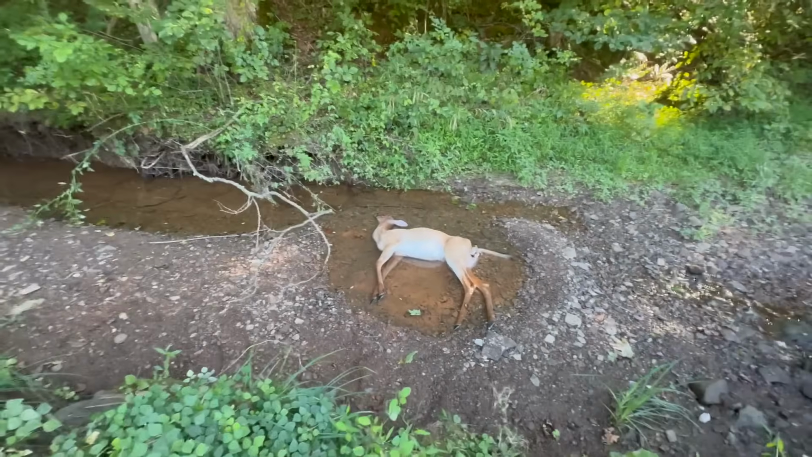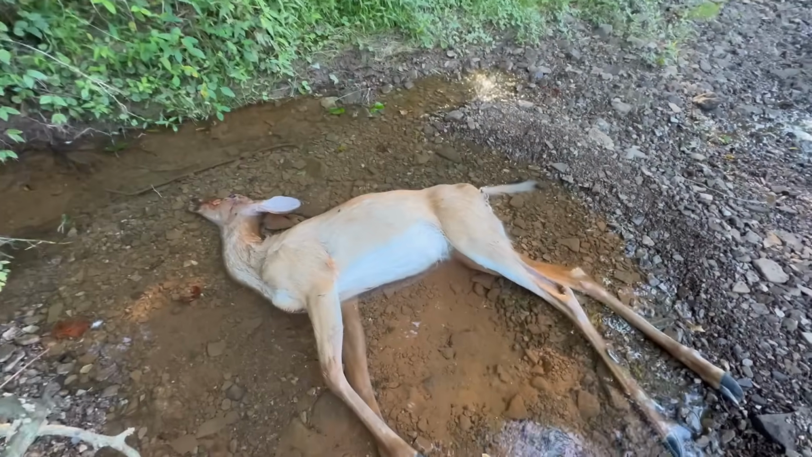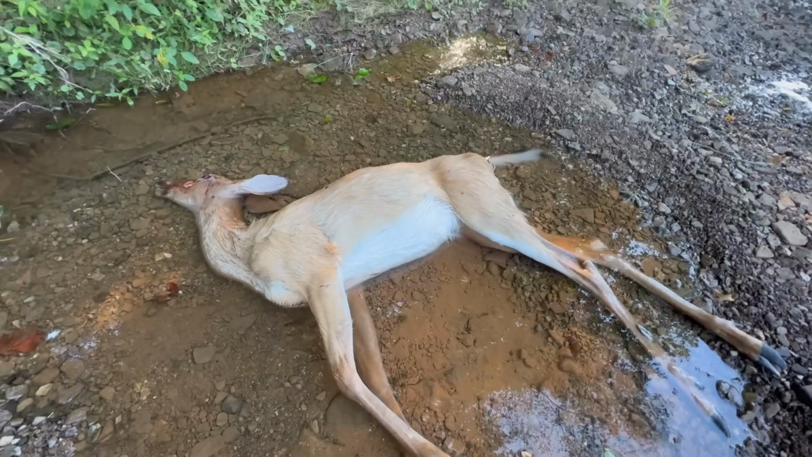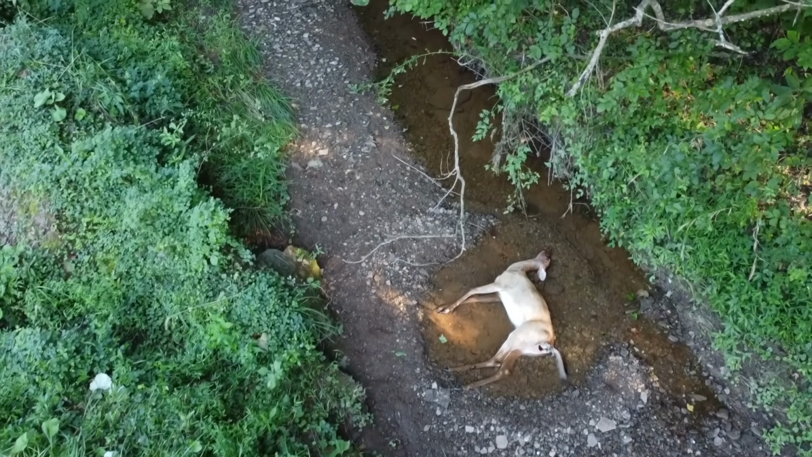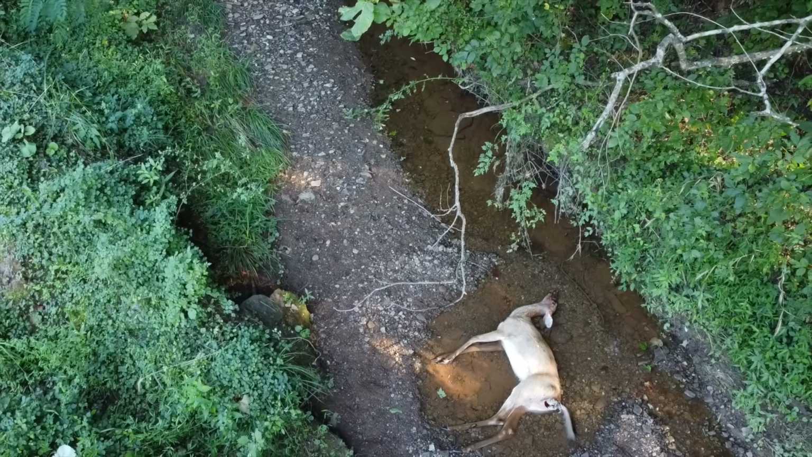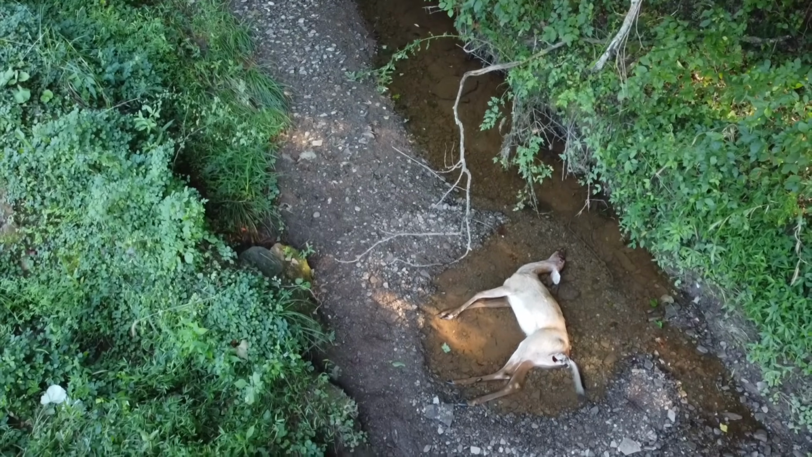Mr. Boyce informed the crew of 17 deer that died from EHD during the interview. The crew observed 3 while on the ground. This 1.5-year-old doe had died in the creek, which is what a great majority of EHD deer do. You can see the clearly defined struggle ring in the creek gravel. This ring is clearly visible from the drone view above.